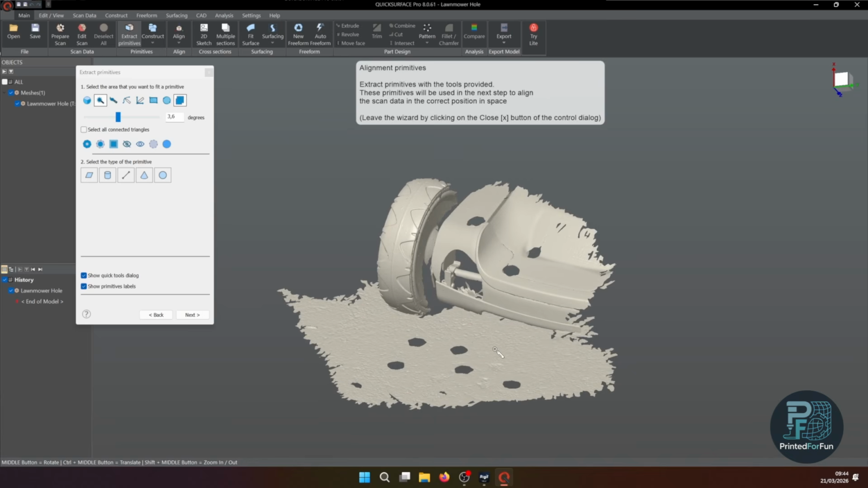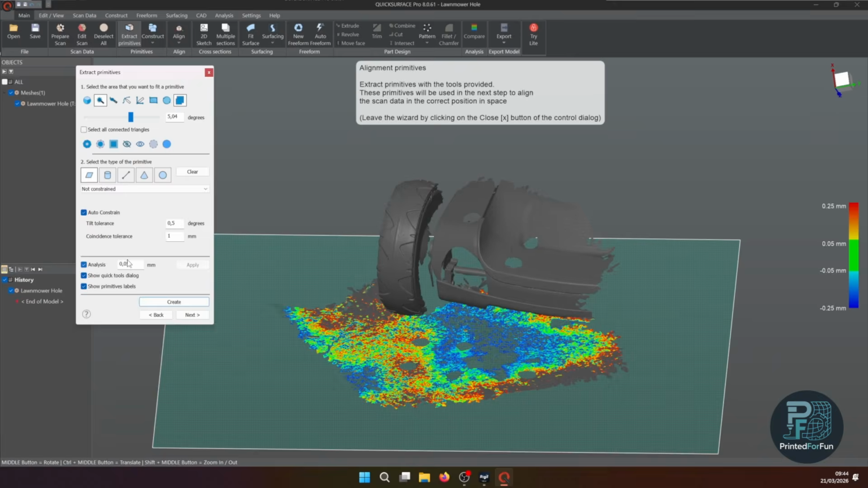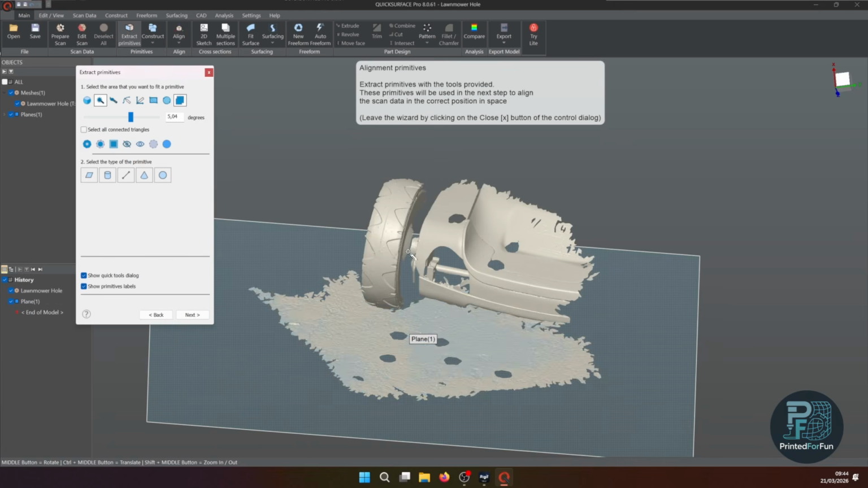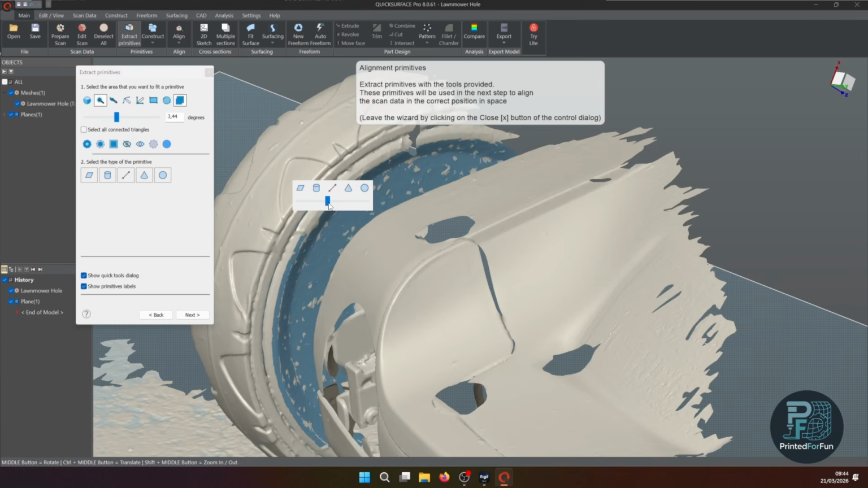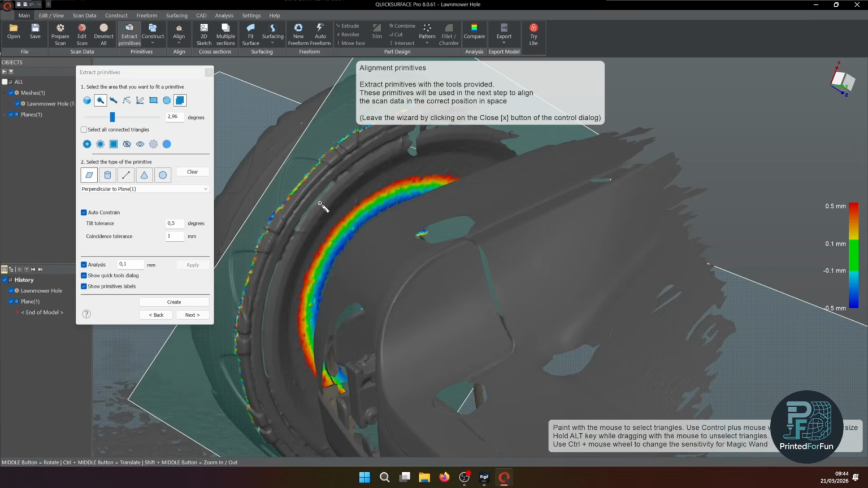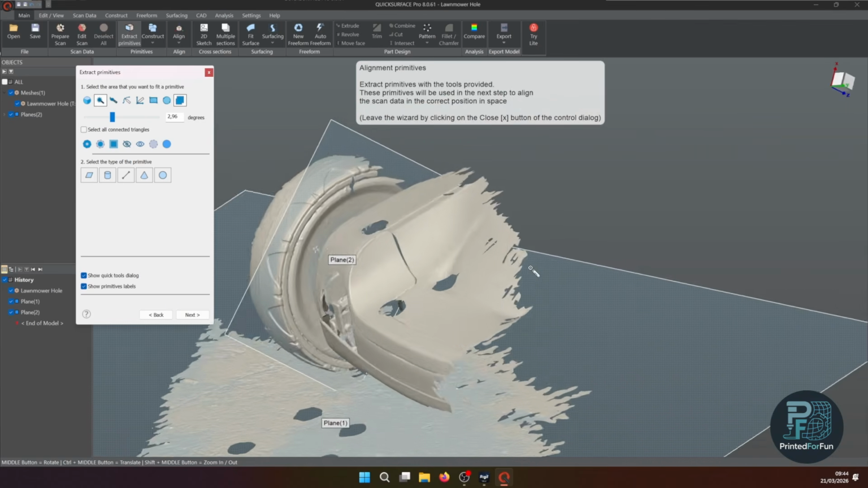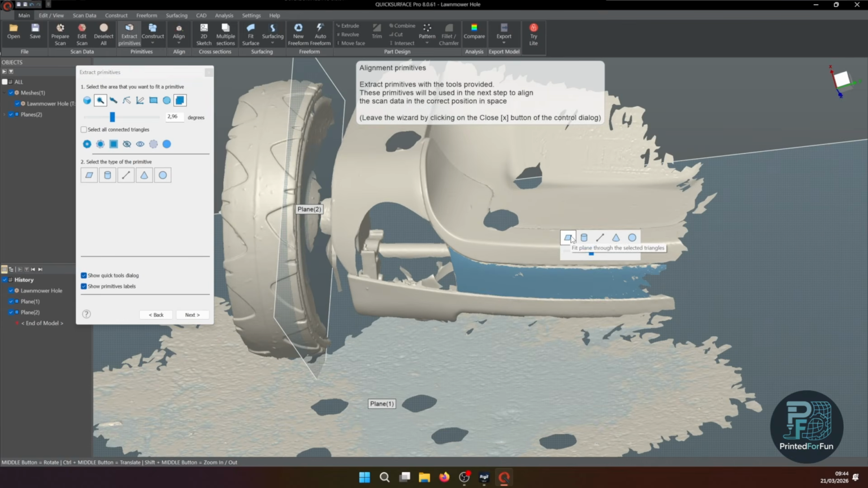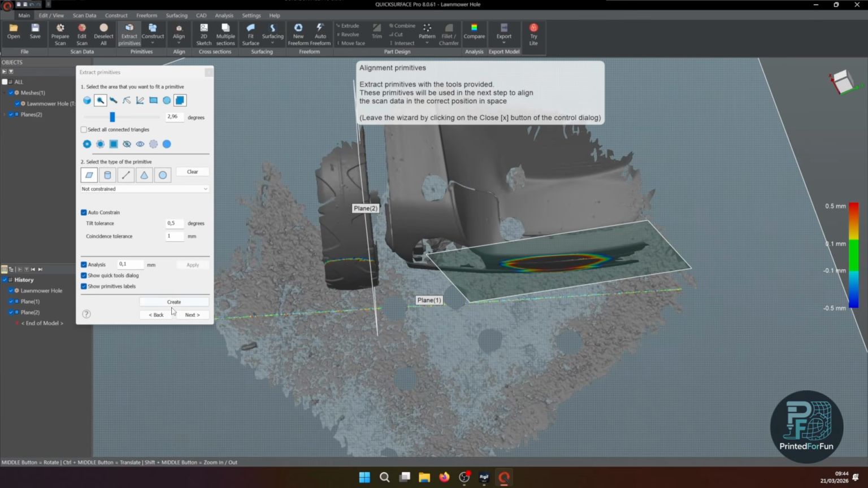So here, the first plane will be the floor. Like this. We can also have a look at the analysis function. Let's select 0.4 millimeters. You're seeing this is a concrete floor. Then the next plane will actually be here, this interior of the wheel. And then we need a third plane, and I guess for the third plane I will be using just this front side. So as you can see now, the plane is actually a bit angled to the side.